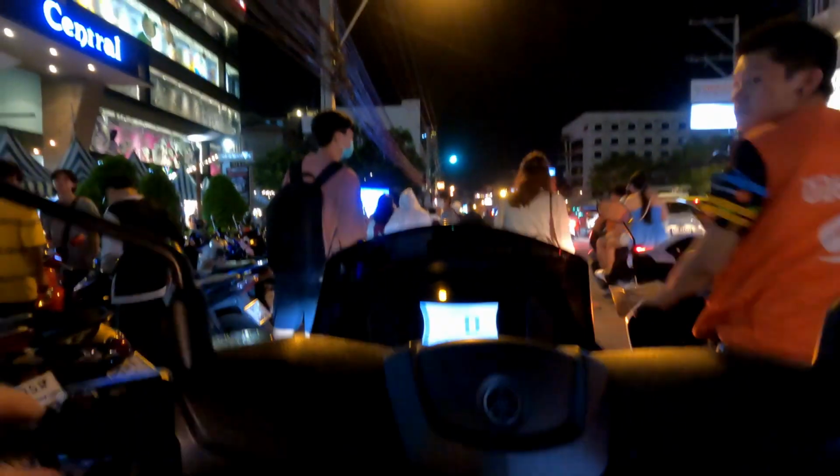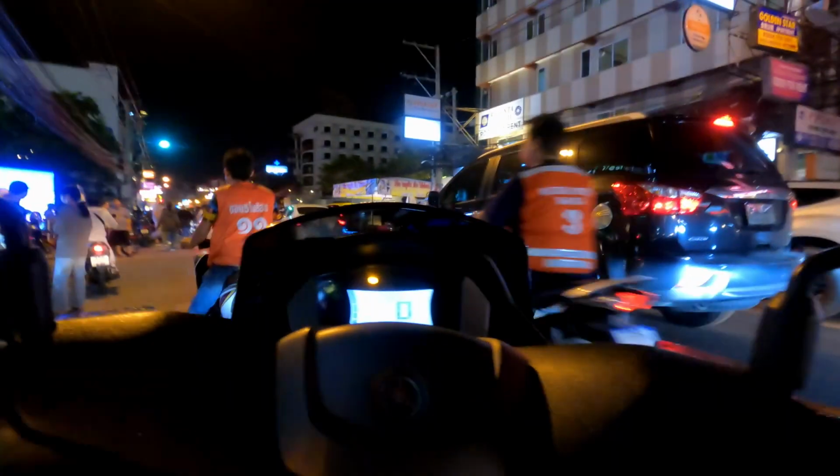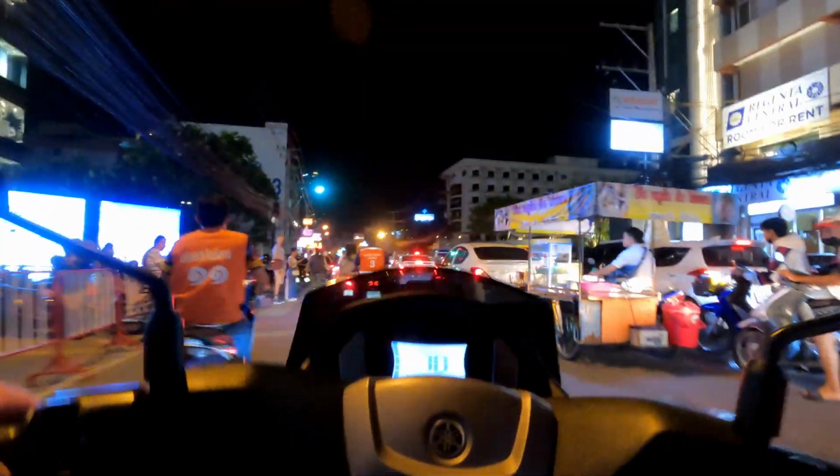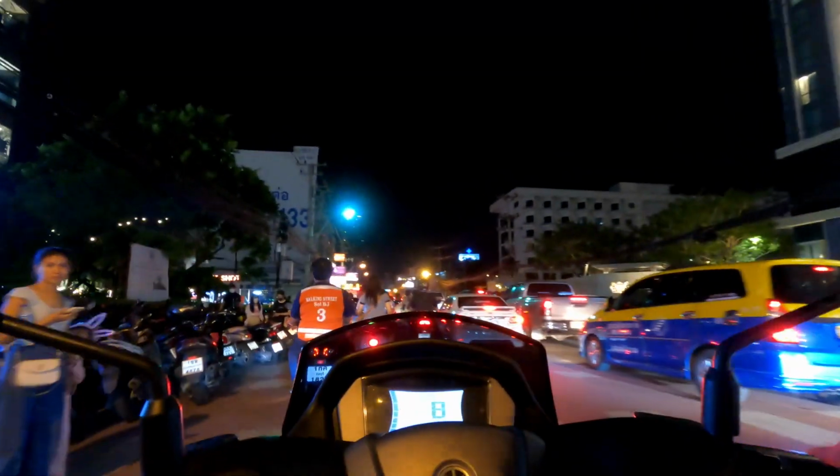You can see here the taxi riding with 2 people, 2 passengers, 3 on the bike. That's quite common. That little warning light will go off. It's just my anti-lock brake sensor. As soon as I start rolling, it goes off. It's not a big deal. And here we go, going through traffic.